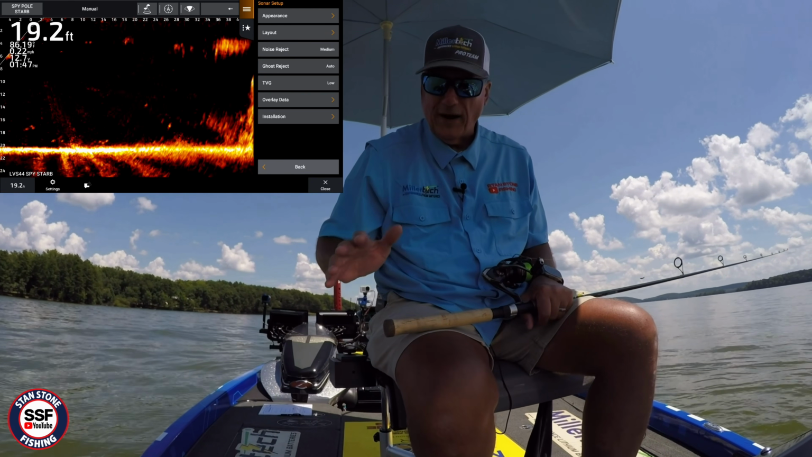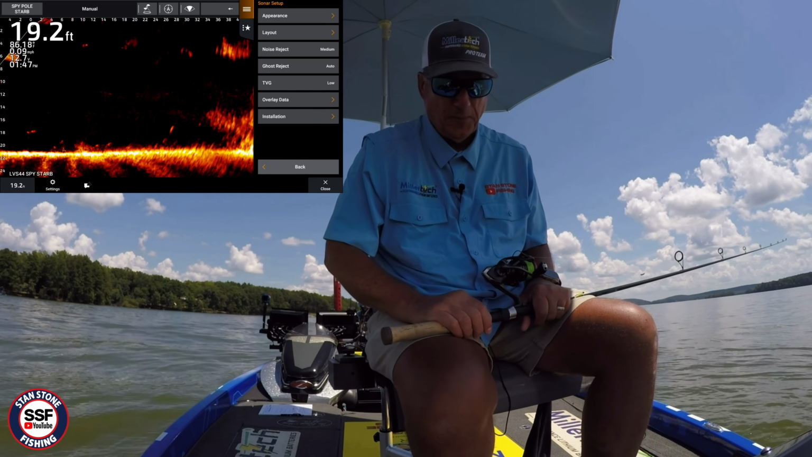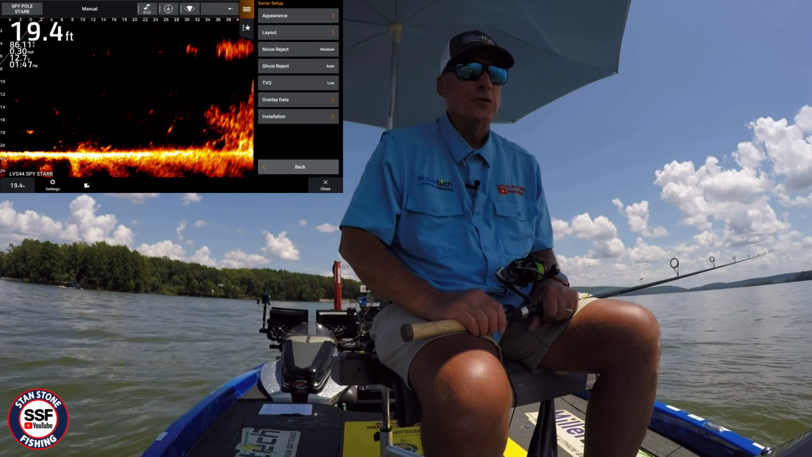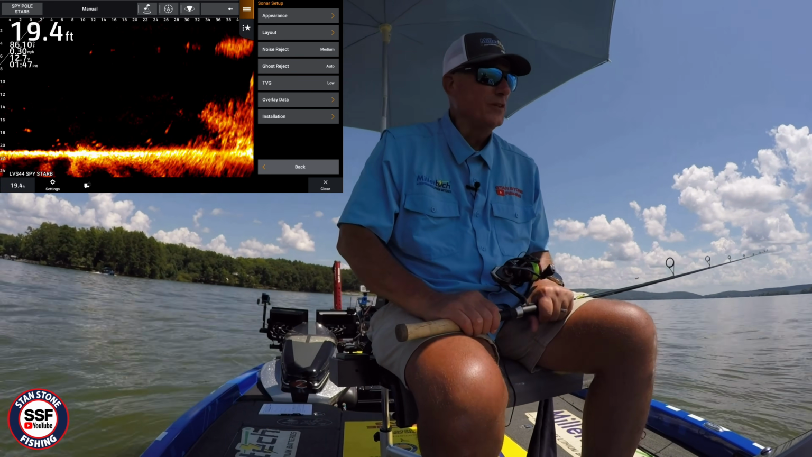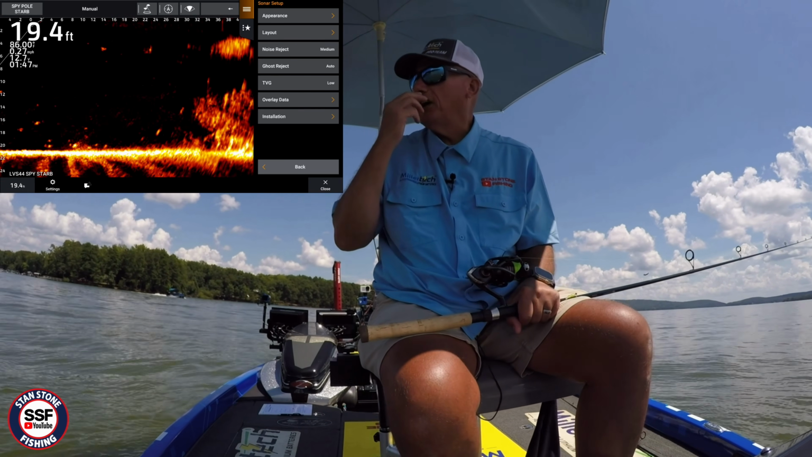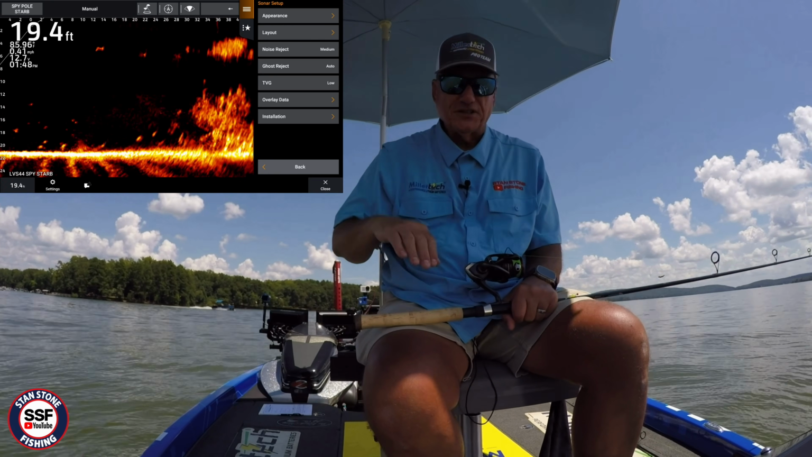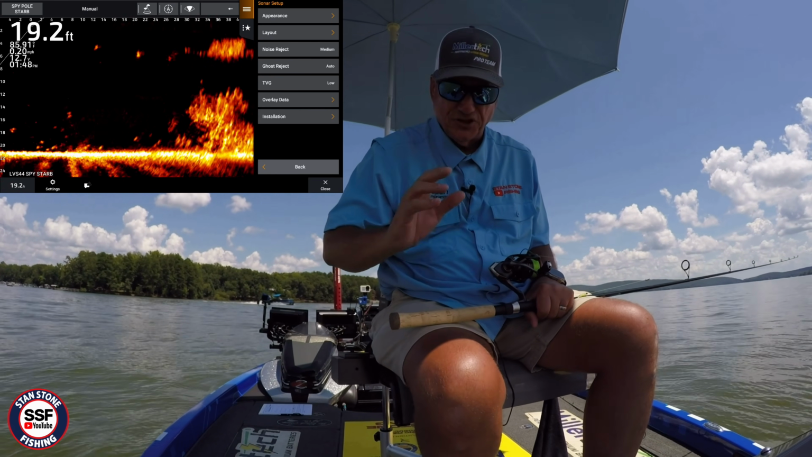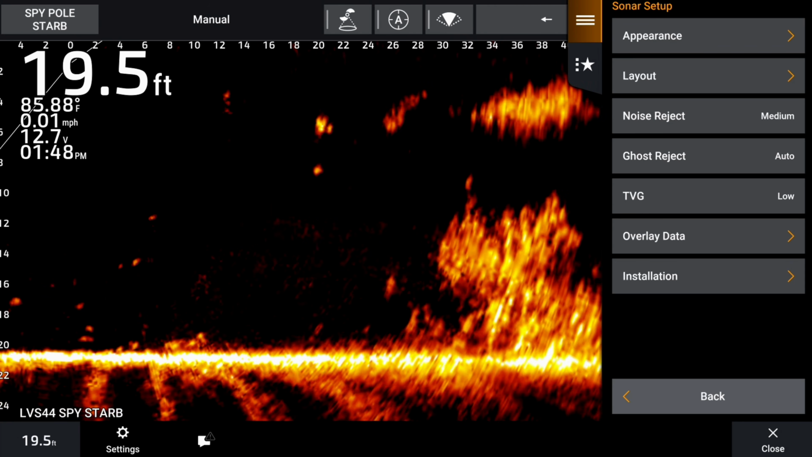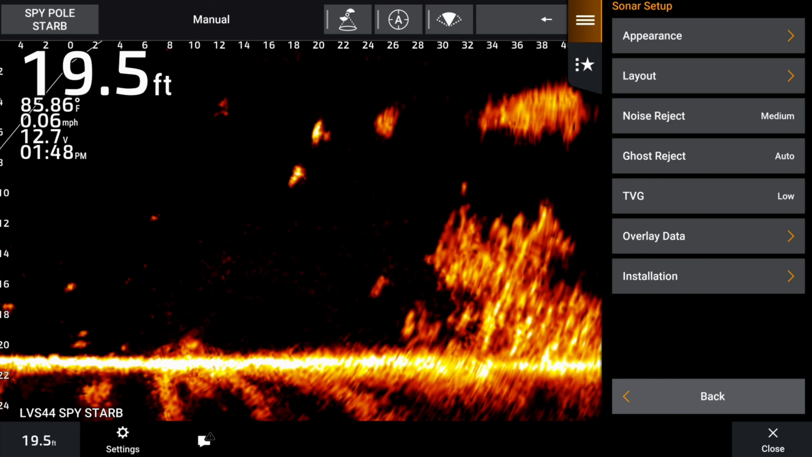Now, we got a lot of boat wake out here, so this thing's going to be going up and down. We're right off the main channel, and we got all these wake boats, pontoons, jet skis, and everything else. And they're going to be coming in and out of this marina here, but this is the best brush pile to show you. All right, let's go to installation.